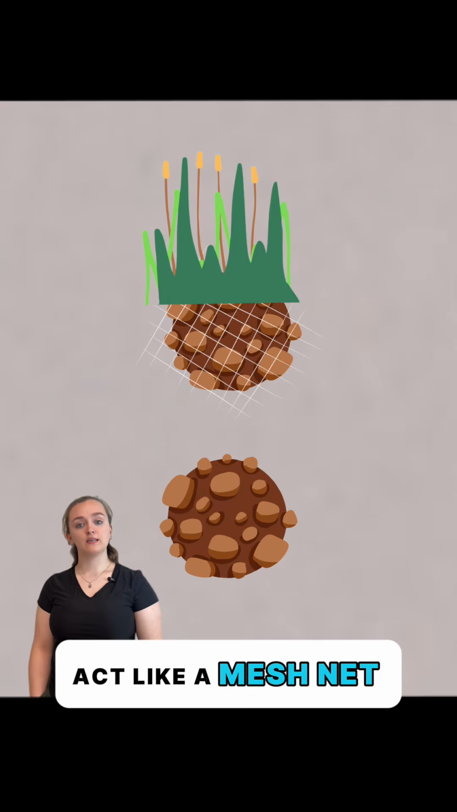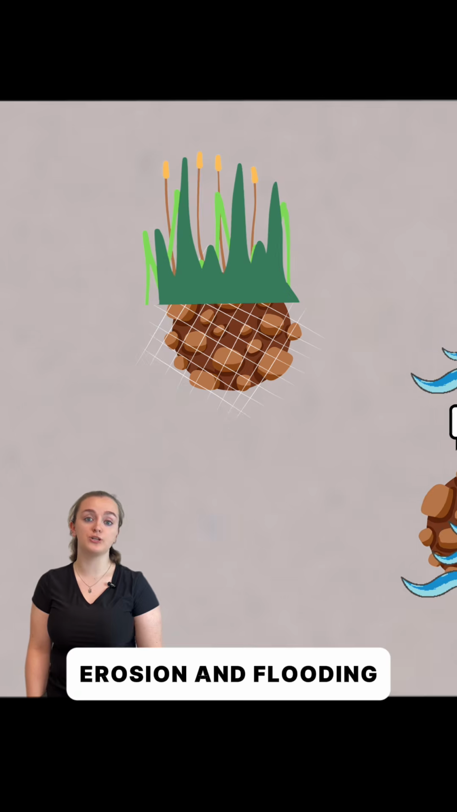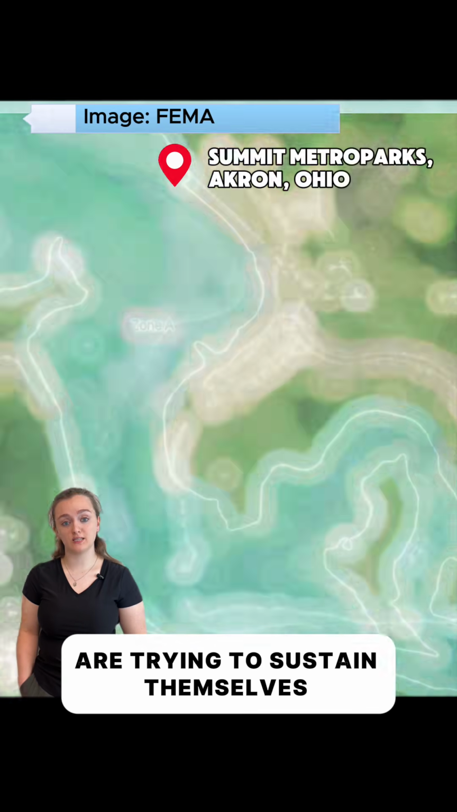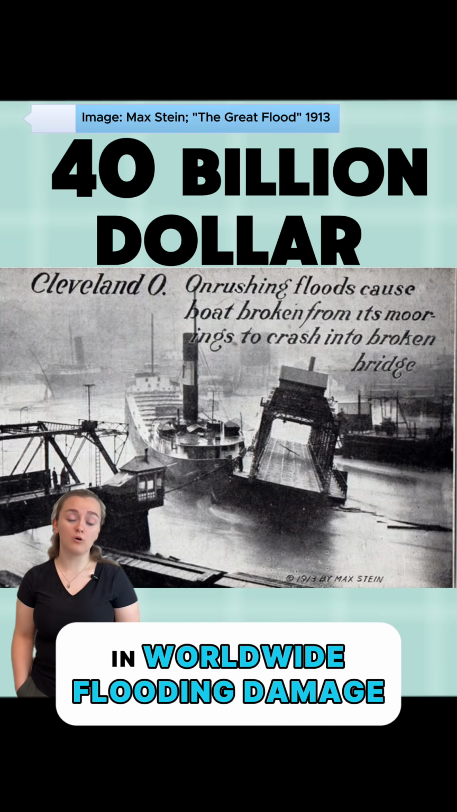The plant roots act like a mesh net that holds soil together, making it harder for the floodwater to break it apart and ultimately decreasing erosion and flooding. This is one way that large cities like Akron in Ohio are trying to sustain themselves near floodplains, without adding to the almost $40 billion a year price tag in worldwide flooding damage.